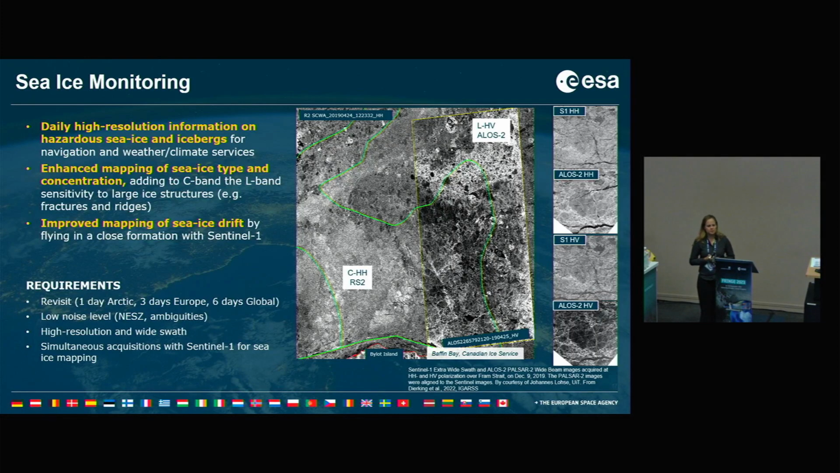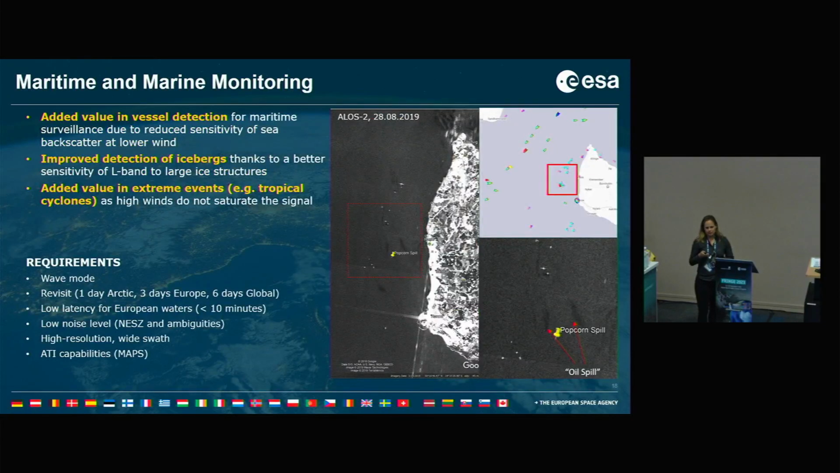Then some words about sea ice monitoring. Also here you can see a RadarSat image compared to an ALOS image on the right, and you can nicely see similar patterns but also different ones. We had a study running to investigate C and L-band synergies, and for instance, young first-year ice is much better visible in L-band, and also icebergs are much better visible. This is also shown on the next slide.